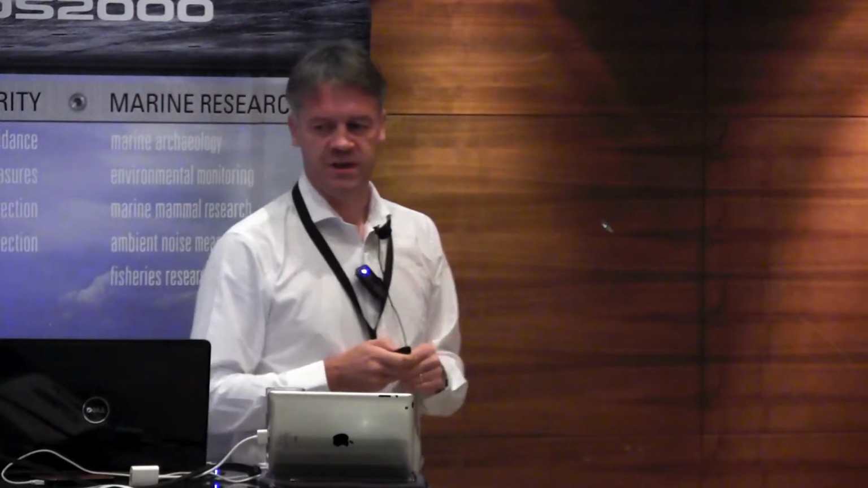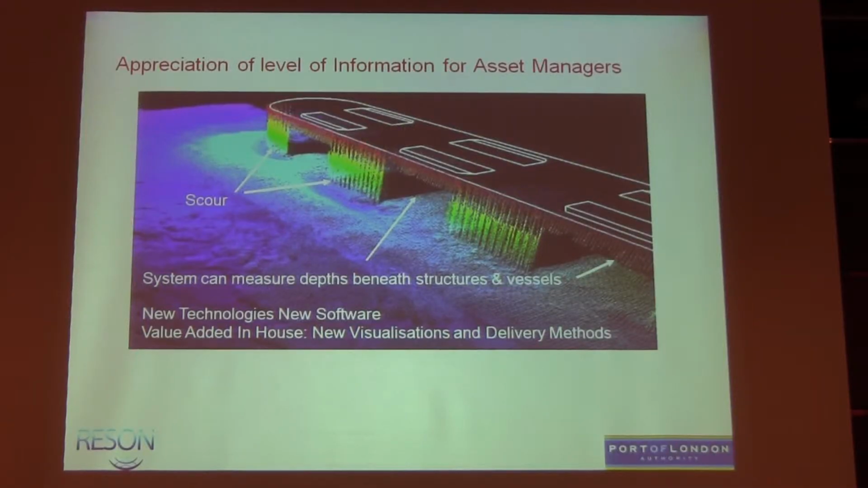And again, when we were doing our standard berth surveys, we'd be looking at the depths alongside for the vessels to moor here, or pre or post dredge surveys. We started to pick up the areas that would be common to any of you who use multi-beam now, but in the early days it was a sort of enlightening for us in a way of what we could do. We started to get some feeling of what the structure was. We were able to look beneath structures.